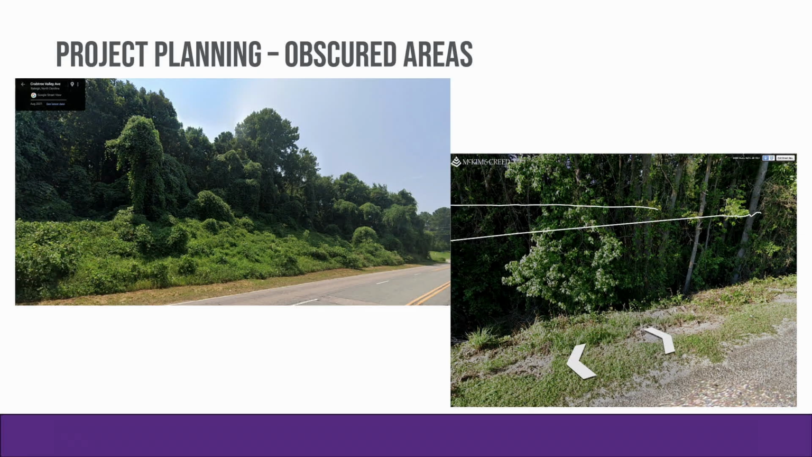So from a project planning perspective, we talked about site conditions being one of those things. Obscured areas is something that we're always looking at, especially when we're collecting in leaf-on conditions. We try to collect as much as we can in leaf-off, but there's certain project timelines and applications, for example, a veg encroachment study, that we're not going to be able to do that.